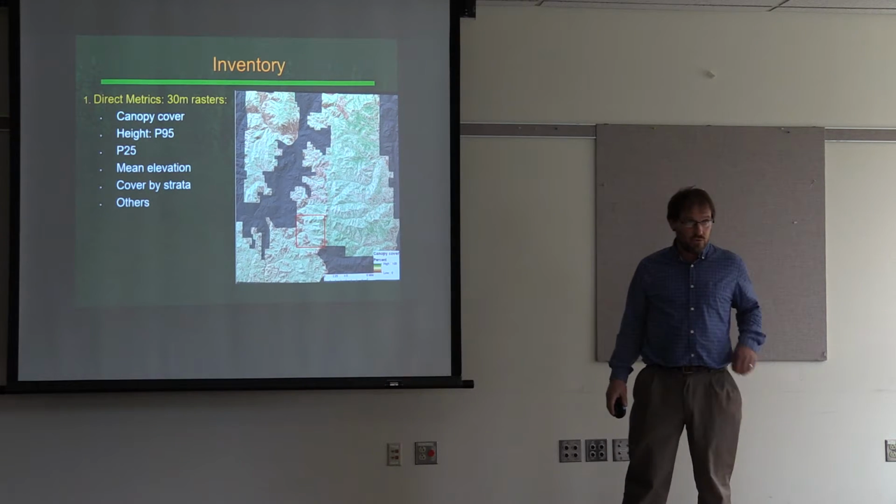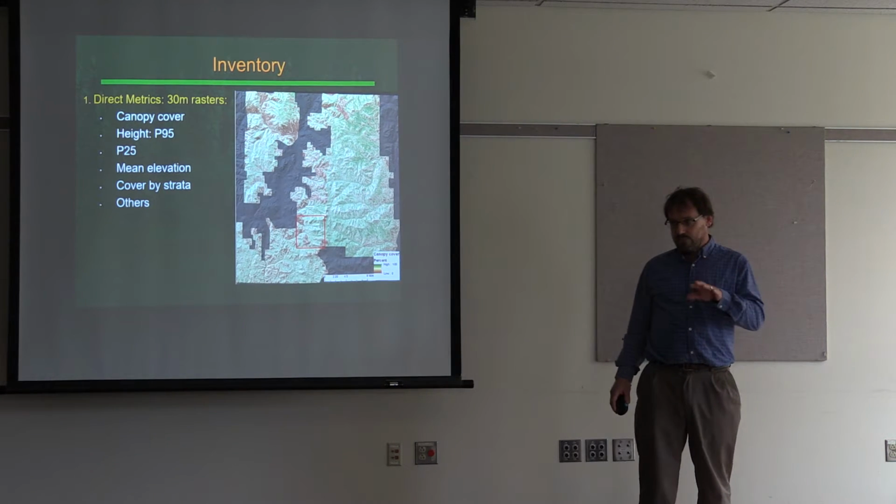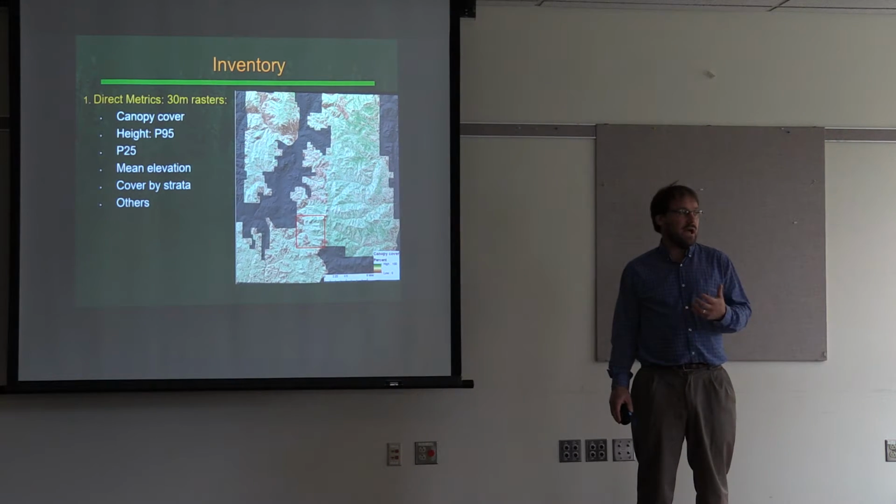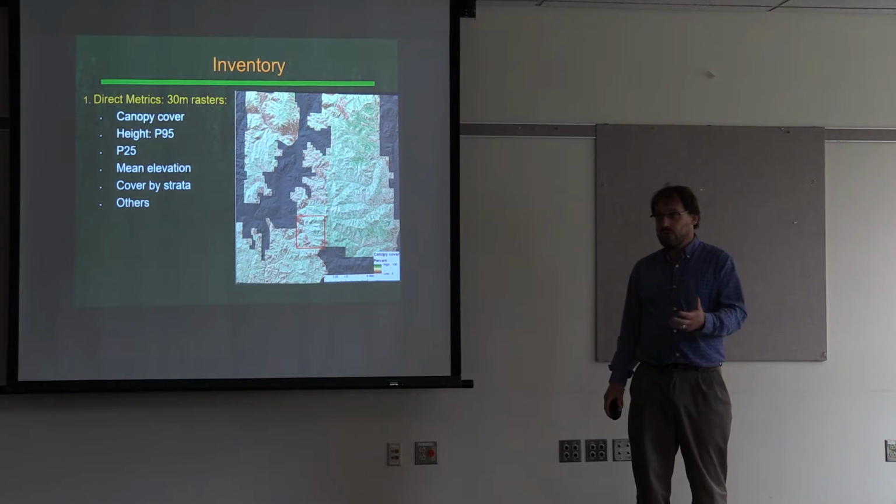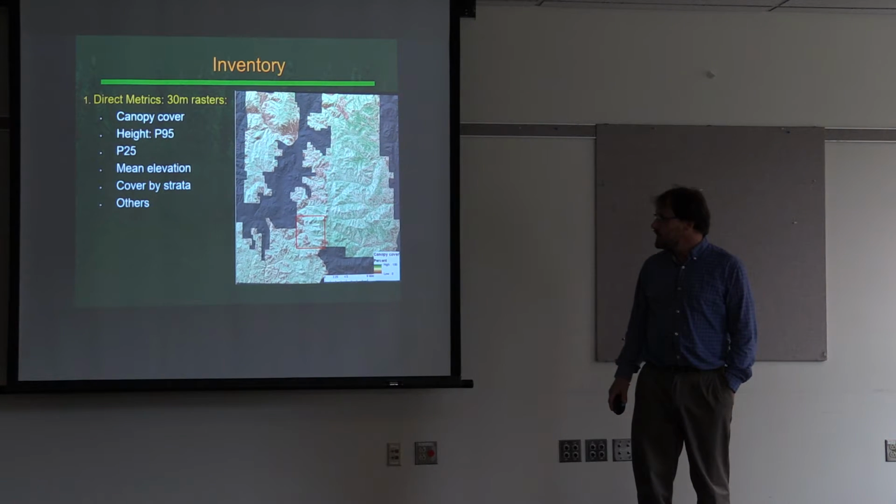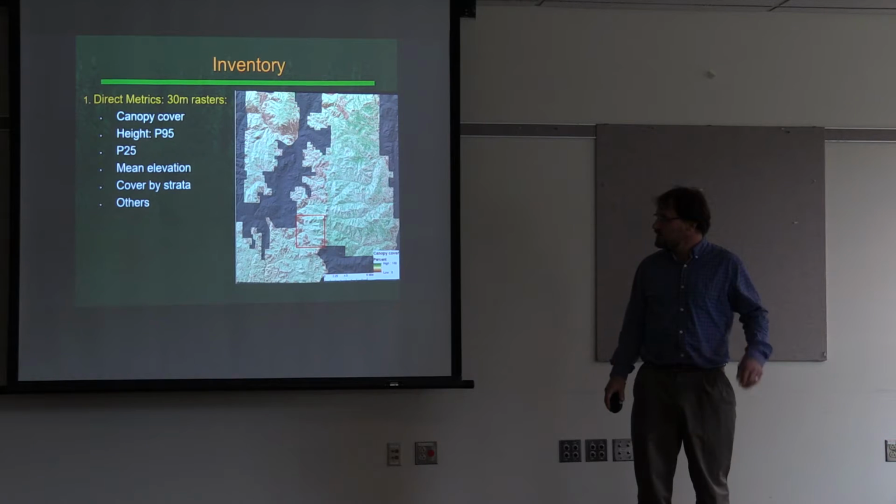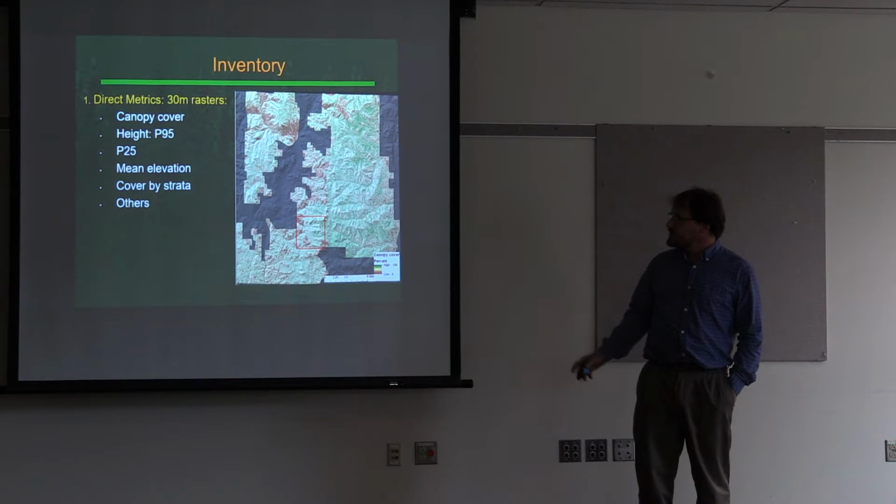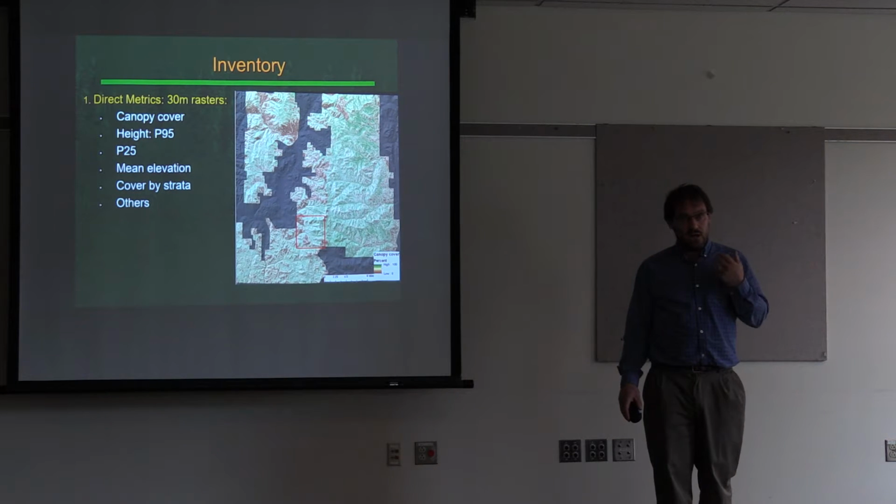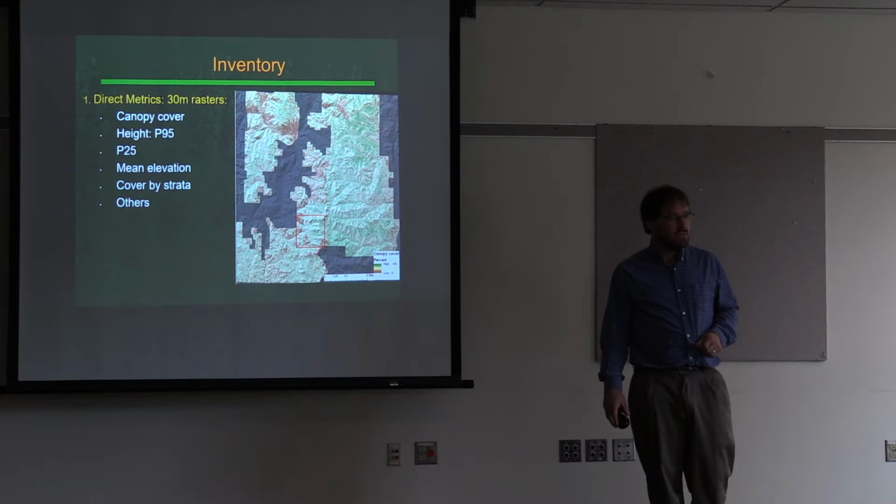So I'm going to go through some of the main applications, or how LiDAR can really help with on-the-ground forest management. That will be the main focus of my talk here, and also a little bit of monitoring stuff. So the first one, again as Van mentioned, is just basic forest inventory.